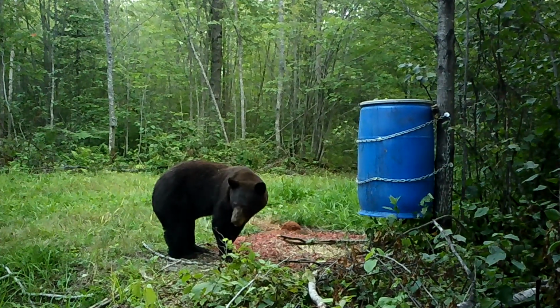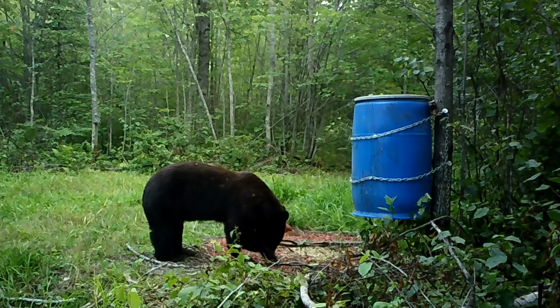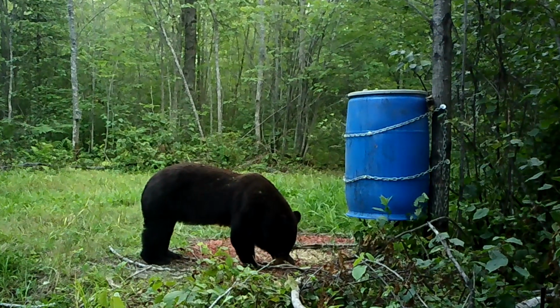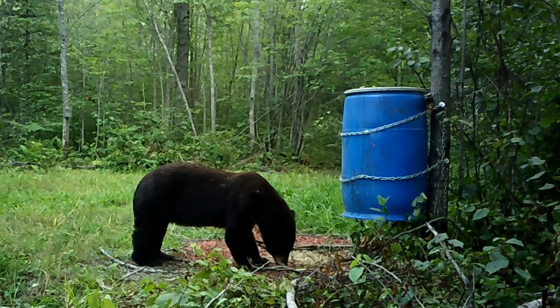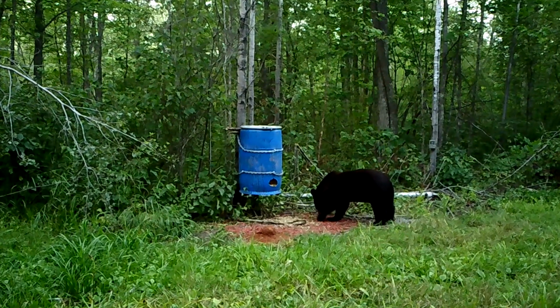Later that day, Mom and the cubs decide to show back up. So this is the next day, and again you can tell it's the mom because she'll have the 2 cubs with her, and you'll see the white patch that's on her chest at some point here.